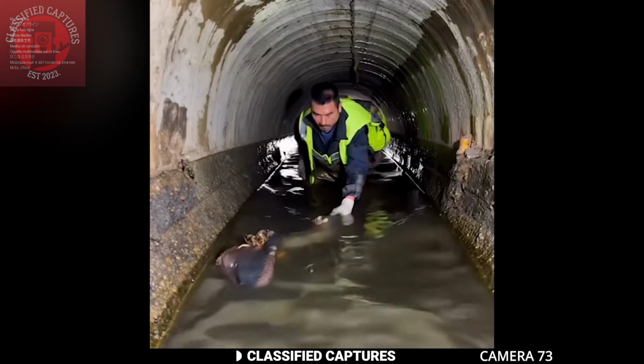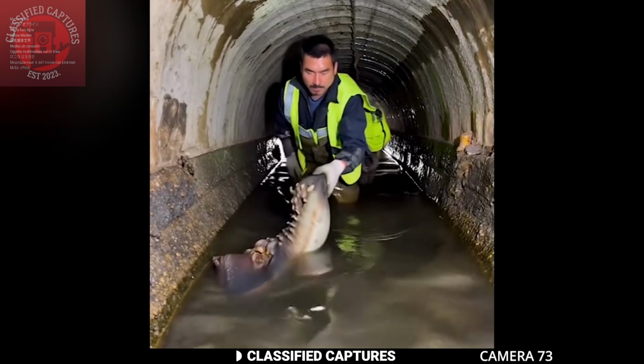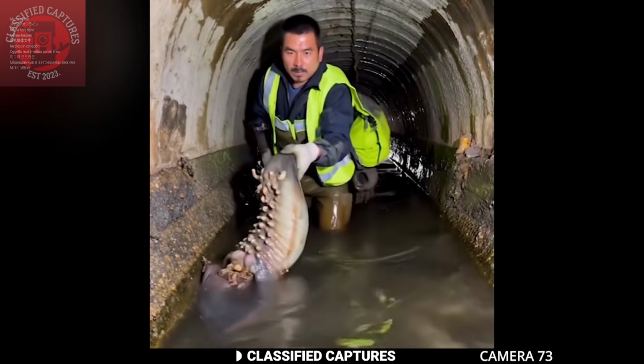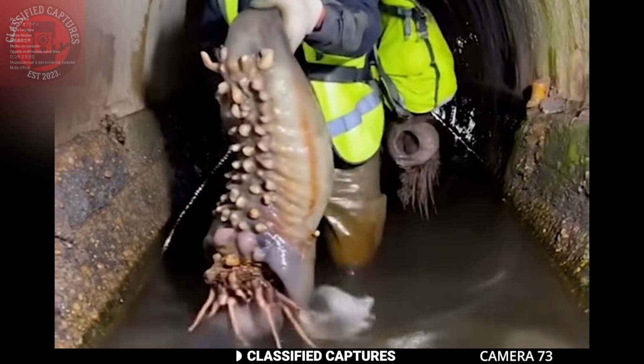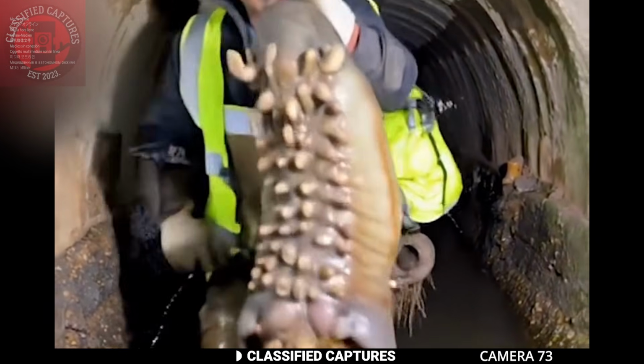This man working in the sewers of London pulled out this creature from the sewer water. It's massive, and it's a slimy creature. Just look at the size of that thing. It's enormous, larger than anything you'd expect to find lurking in a sewer.